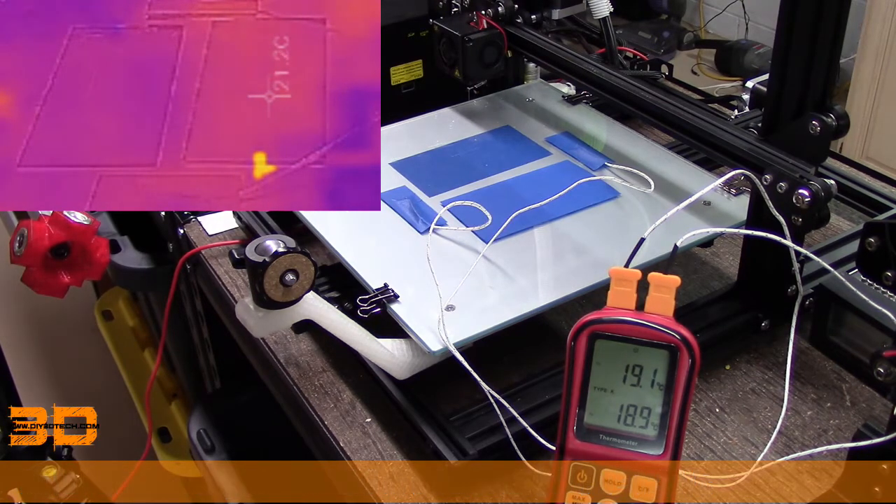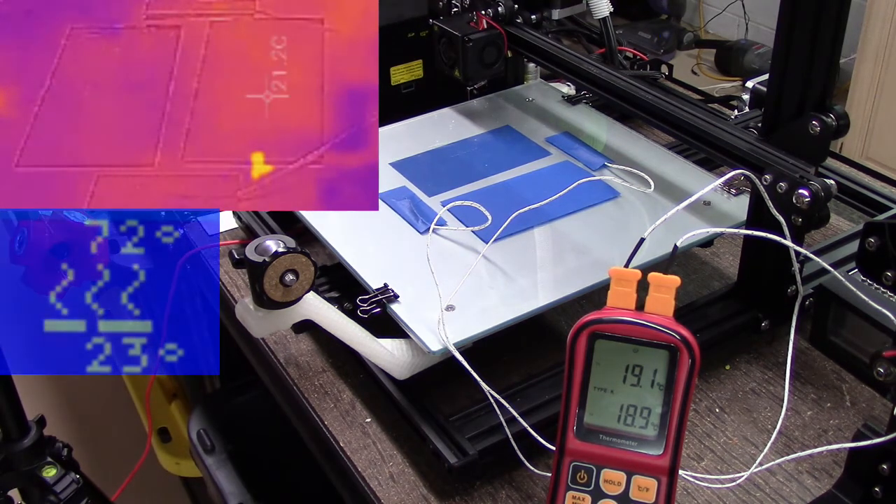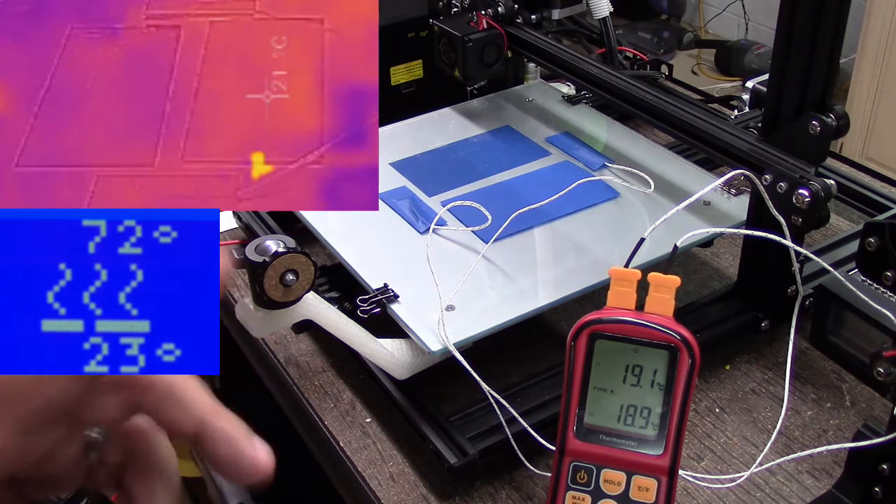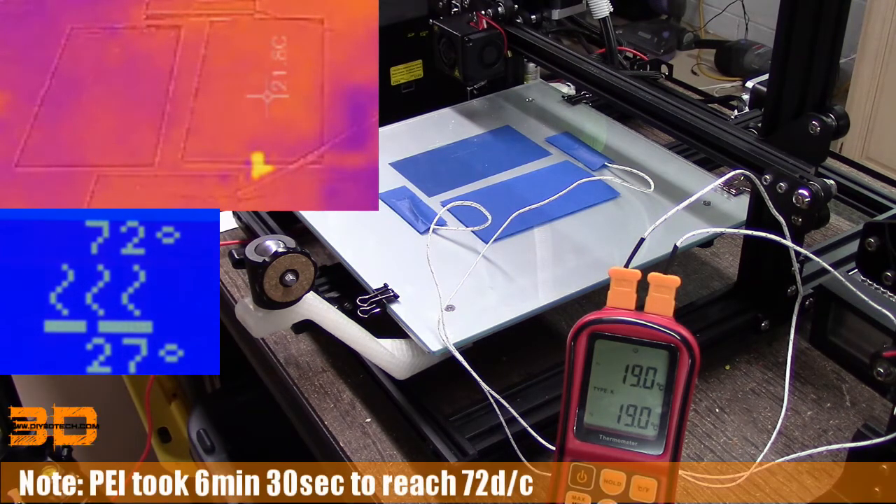So let's go ahead. I'm going to now turn up the temperature. Mark time now. It's set to 72 degrees. And so let's start incrementing. We're going to be watching this warm up, and you can see on the Flir, it starts to warm up a little bit. Now on the PEI, it took 6.5 minutes to come up to temperature. So I'm really curious to see where it should be at temperature.